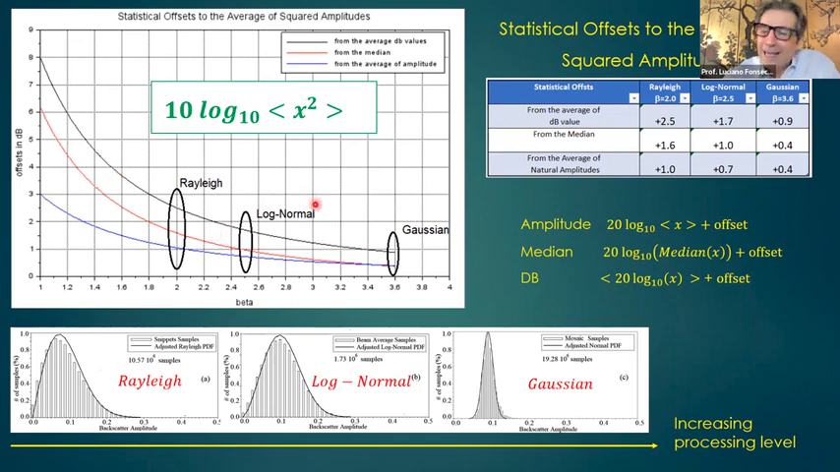What is very interesting is that if you calculate in the wrong way, there will be a fixed offset from the right value. That offset does not depend on the backscatter level. It depends only on the shape parameter of the distribution, and the shape is related to the level of processing.